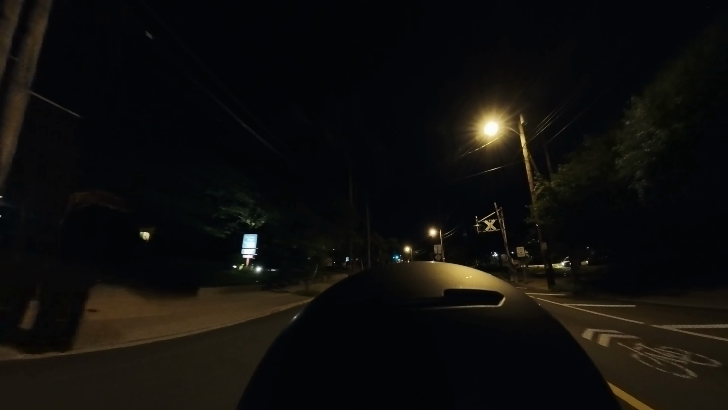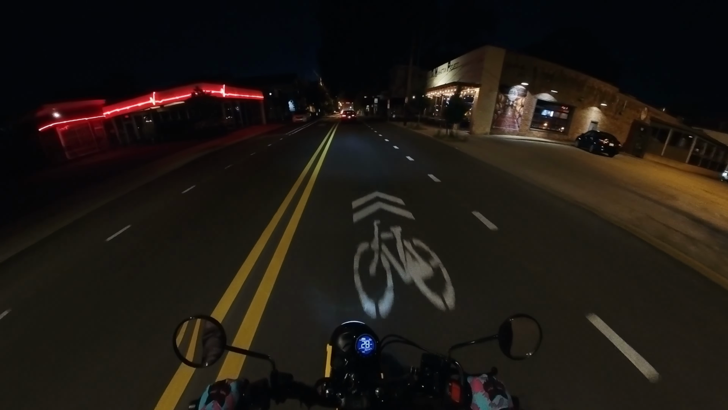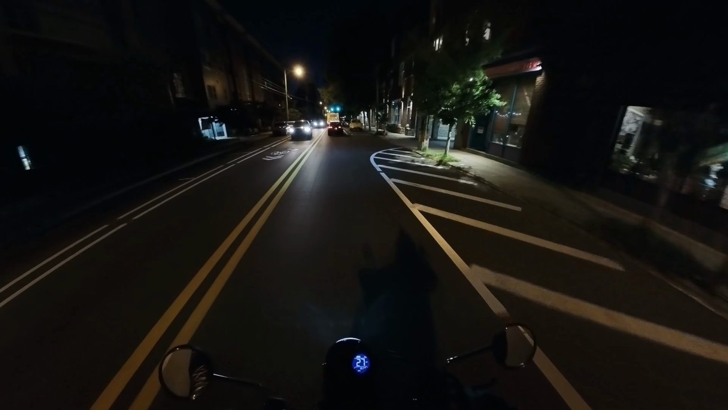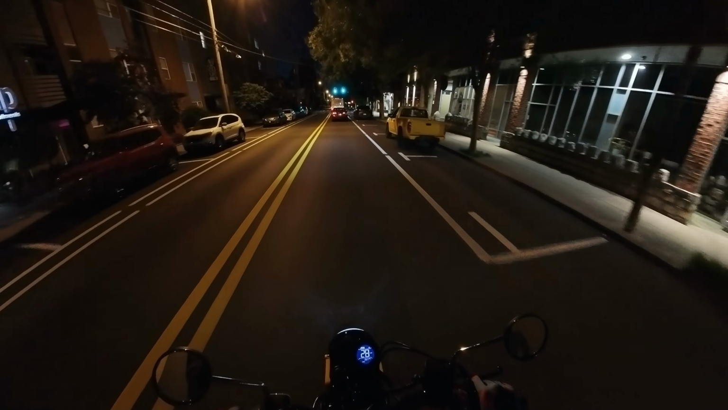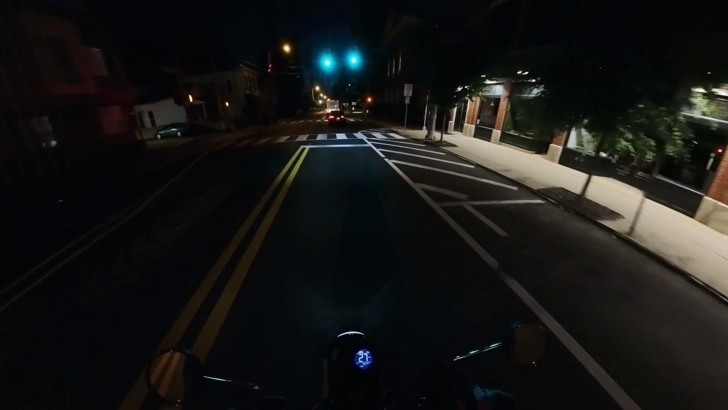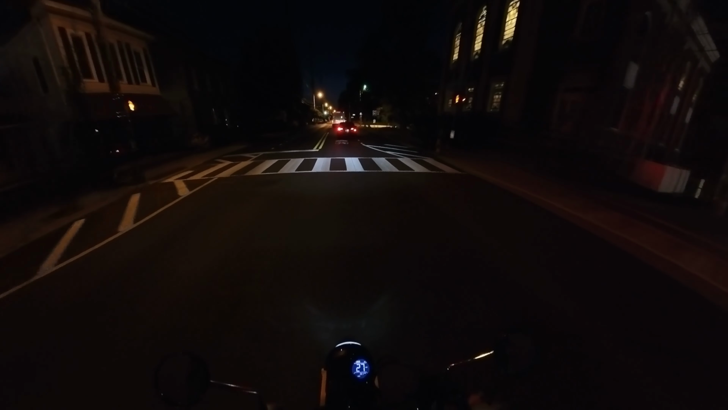And I would assume this bike being bright yellow probably helps with the visibility some, in addition to the lights. And it has more modern LED lights for the headlight, the turn signals, the tail light and stuff. All things that aren't a huge deal, but are nice.